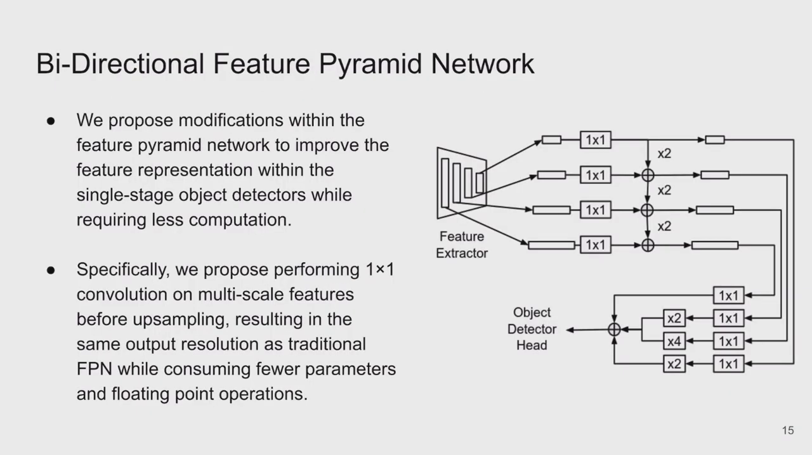We now elaborate upon the bidirectional feature pyramid network, which is used for enhancing the feature extraction and representation capabilities of object detection algorithms. Towards this, we propose modifications within the feature pyramid network to improve the feature representation within single stage object detectors while requiring fewer computations. Specifically, we propose performing 1x1 convolutions on the multi-scale features before upsampling, which results in the same output resolution as a traditional FPN while consuming fewer parameters and floating point operations.